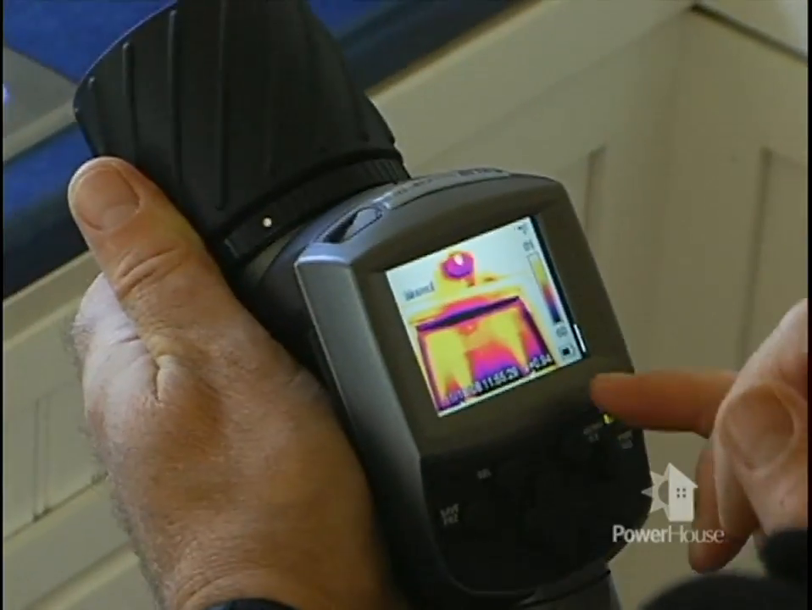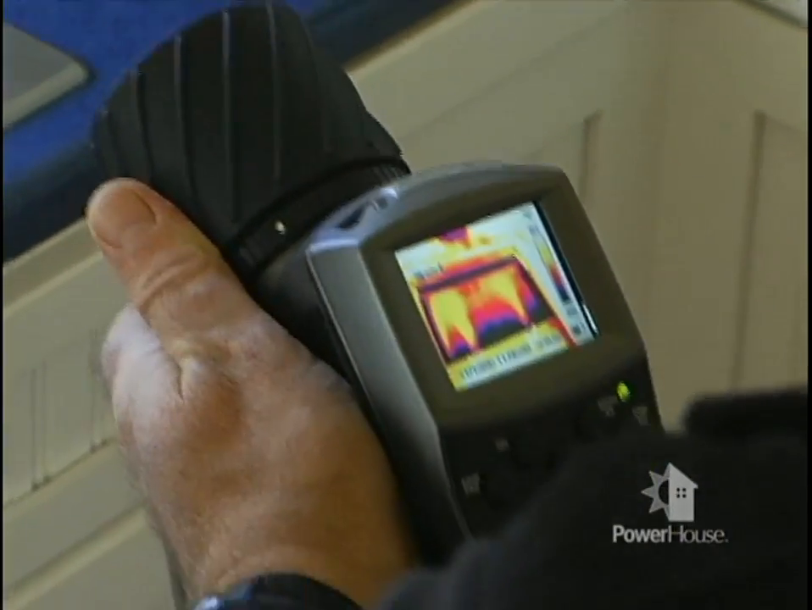What are we expecting for the home survey cost? The total home survey cost will be somewhere between $300 and $500. And so this test can be done really any time of the year, not just as we're going into the winter months. People tend to think that we can only do it in the winter. As long as we have 15 degrees, we can air condition the inside in the summer, we can heat the inside in the winter, we can get that temperature difference.